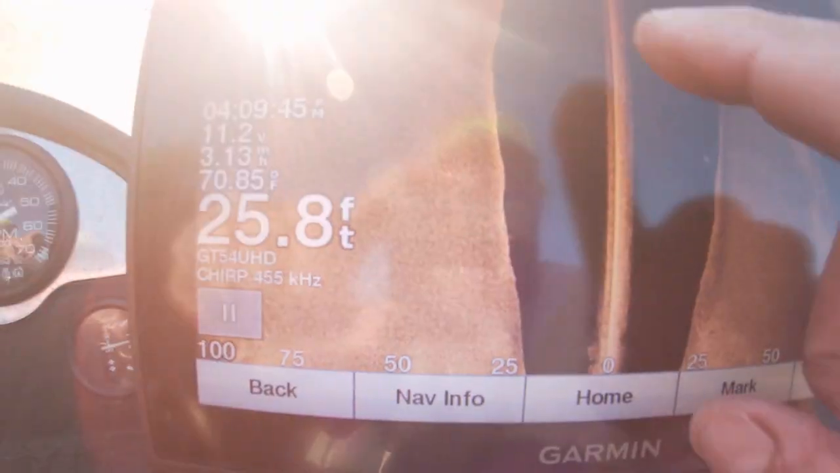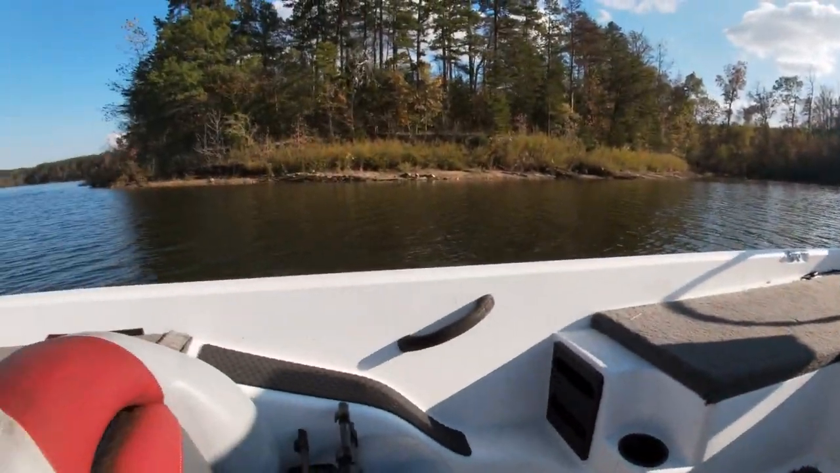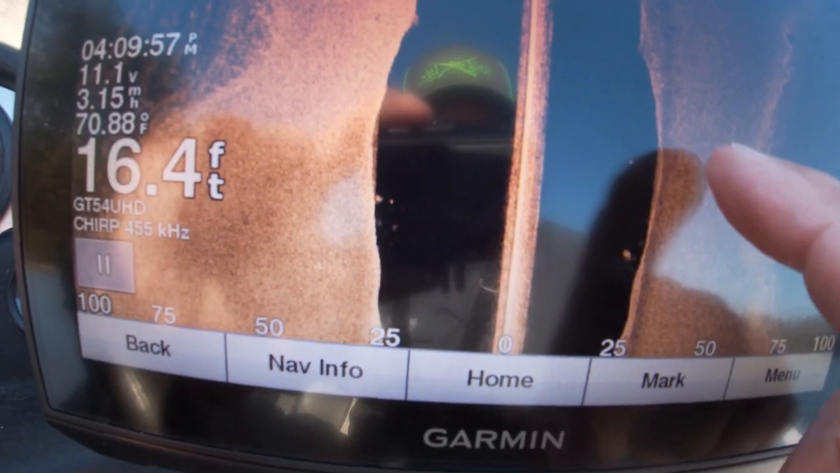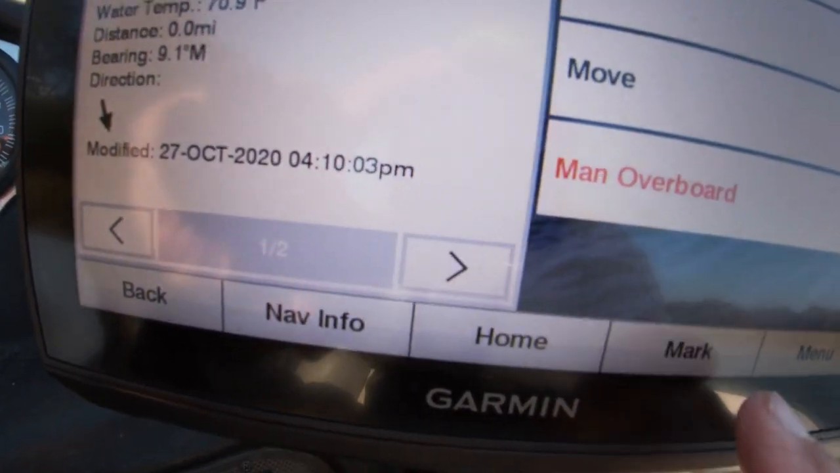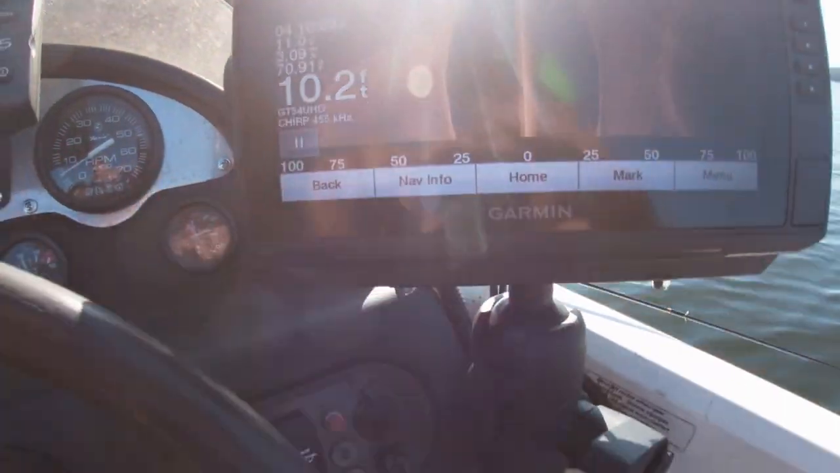I am going to mark. Comes really close. See how close it comes to the bank line right here? Now that creek channel is really close, so that is a good point. So I'm just going to put a mark on here. Mark it and then go back.